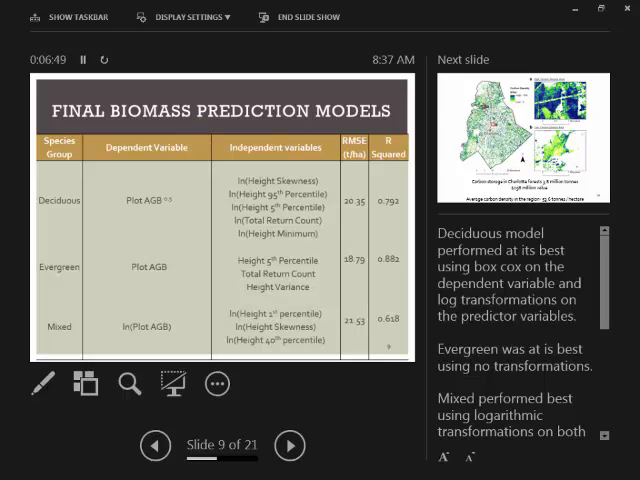A few things to notice across these three models. The deciduous model worked the best using a Box-Cox transformation on the dependent variable while using a logarithmic transformation on each of the independent variables. The evergreen model worked the best using no transformations at all. The mixed model worked best using a logarithmic transformation on both the dependent variable and each of the independent predictor variables.